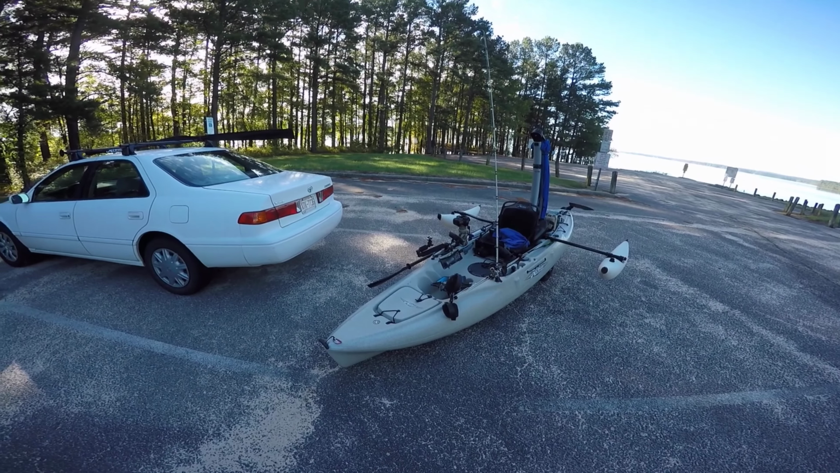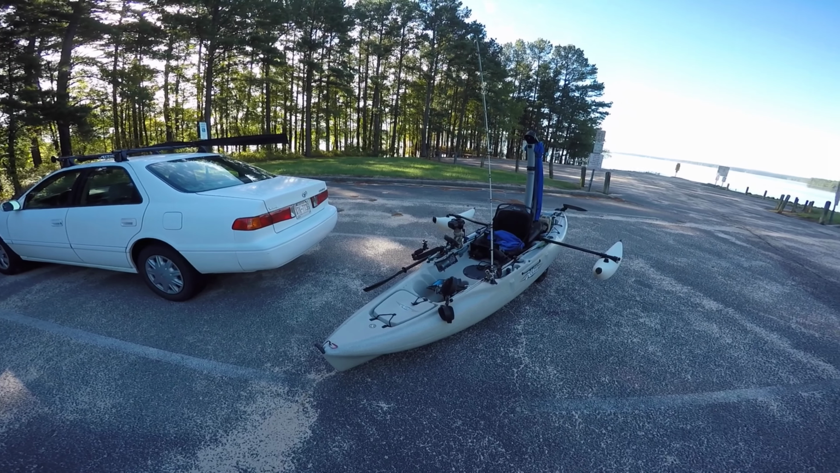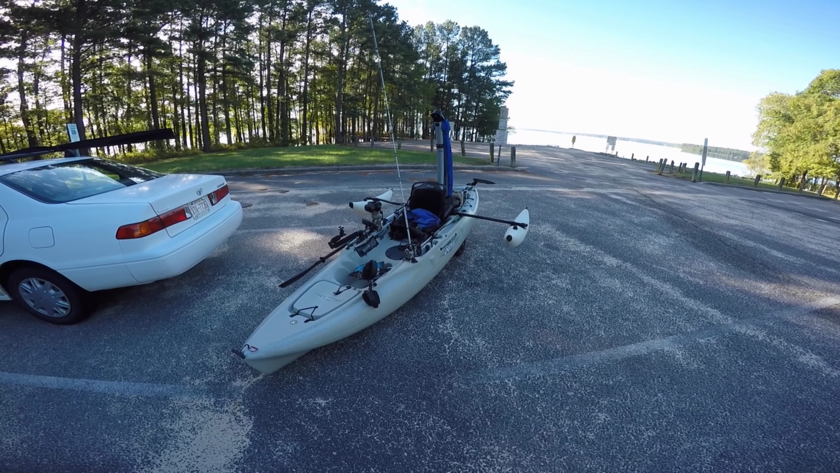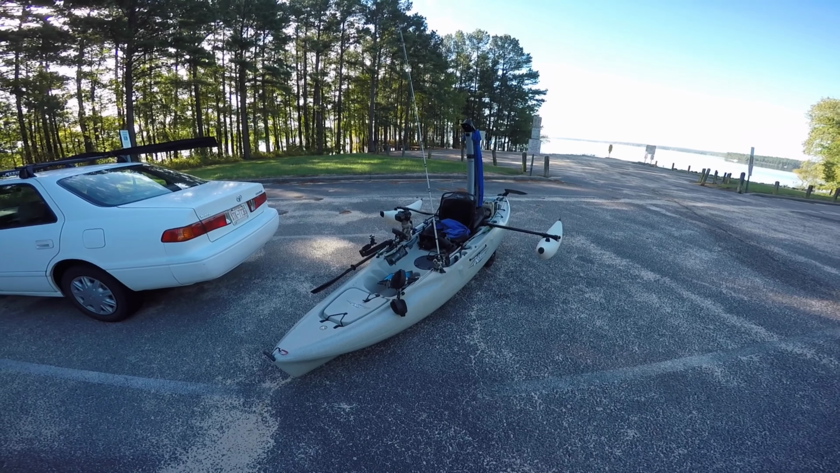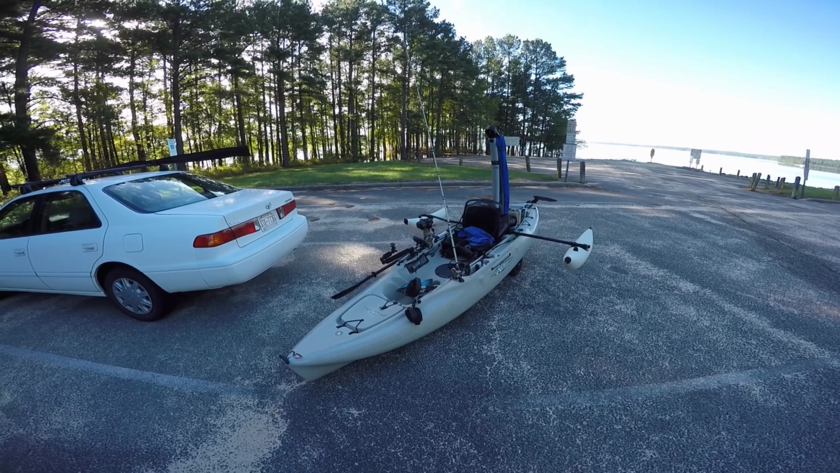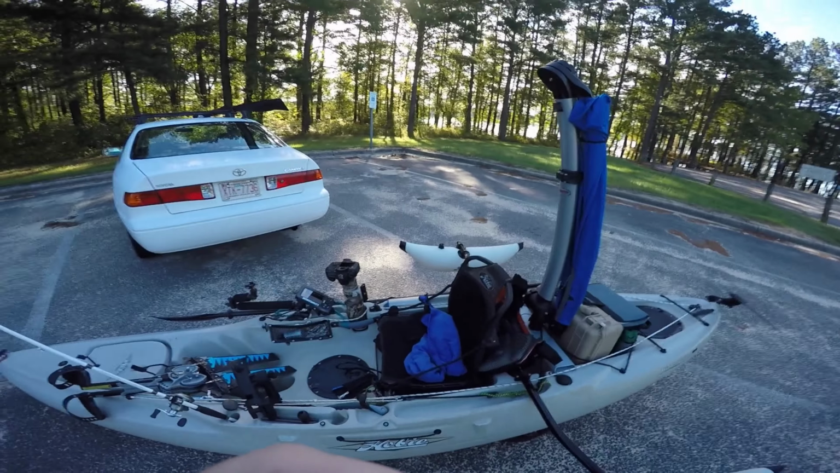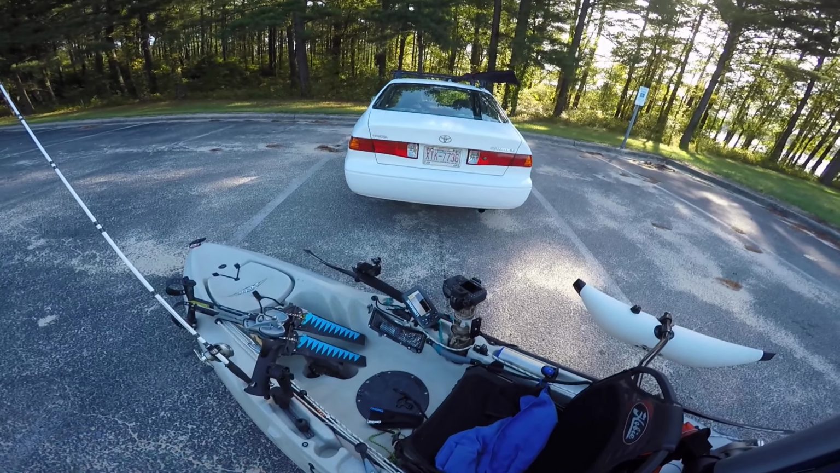Well, I thought today I would bring the kayak out and take a look at the lake. It is really full. I think it's 221.5 or something, about 9 feet above where I was out here last time. But I wanted to try tracking and doing a little logging on the Lowrance.